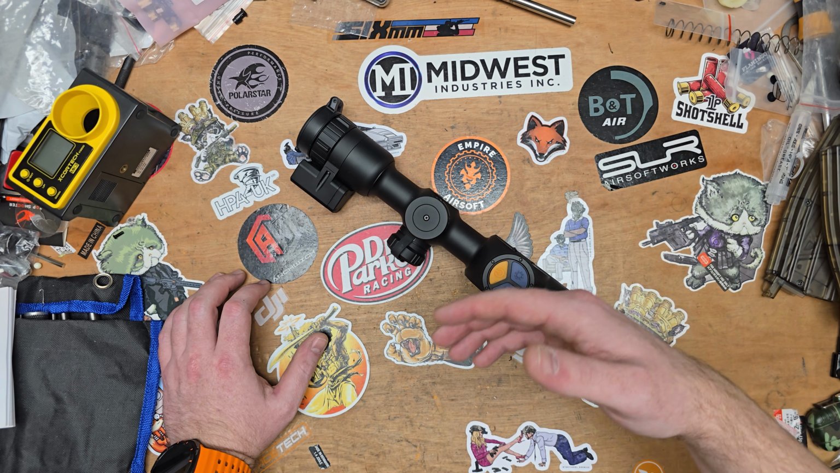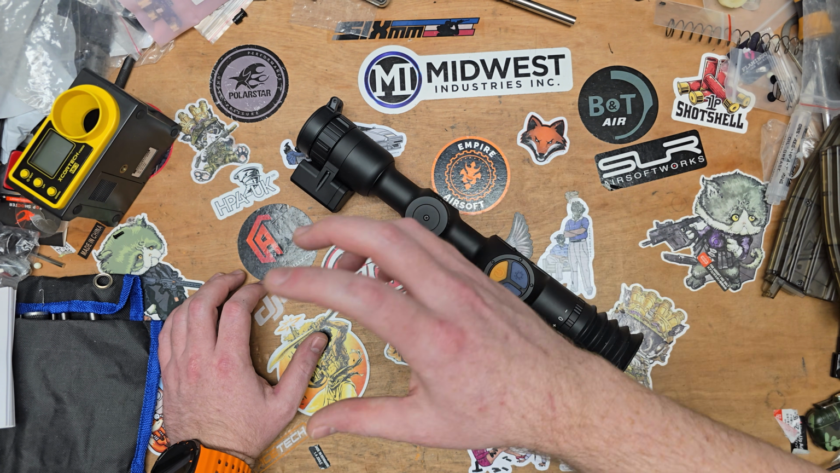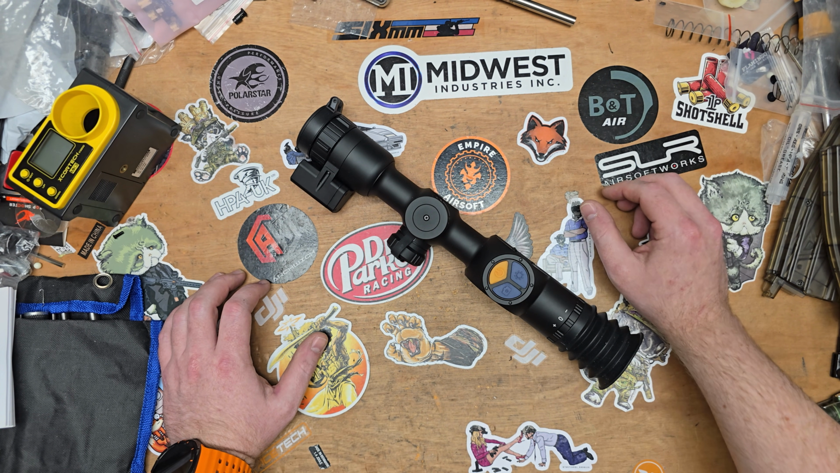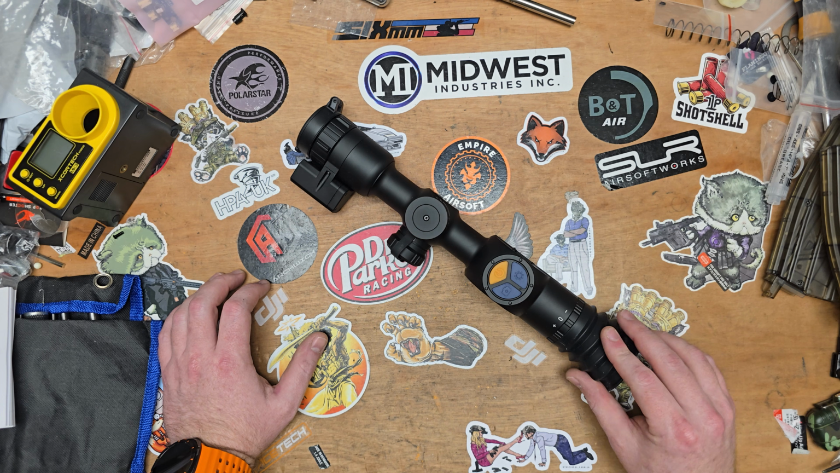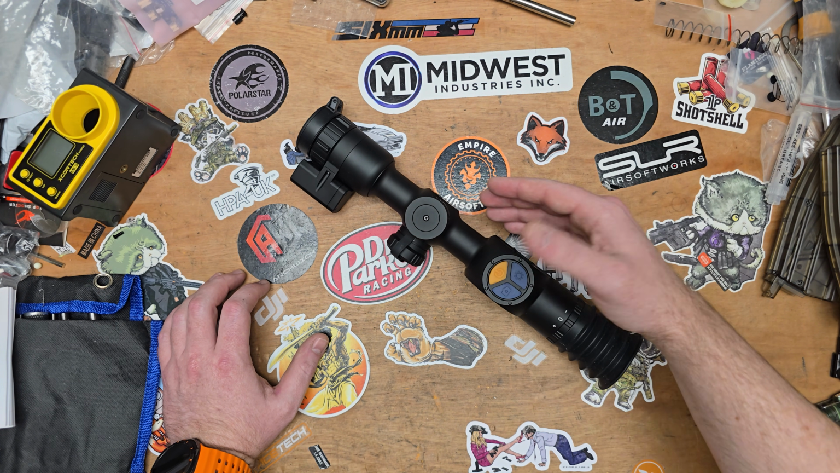And you can see with the policeman, it's picking up really nice. The engine block of the car that was pulled up, you can see all the residual heat in that as well. So picking out targets and stuff in woodland and long distance urban environments, this thing's going to be fantastic.